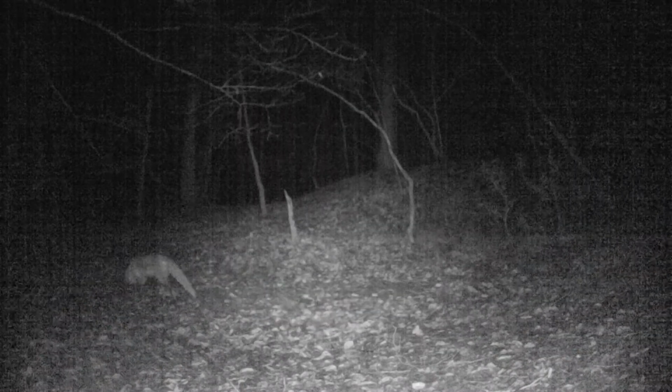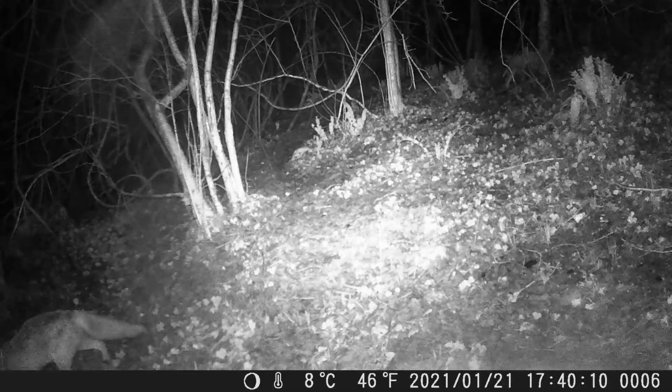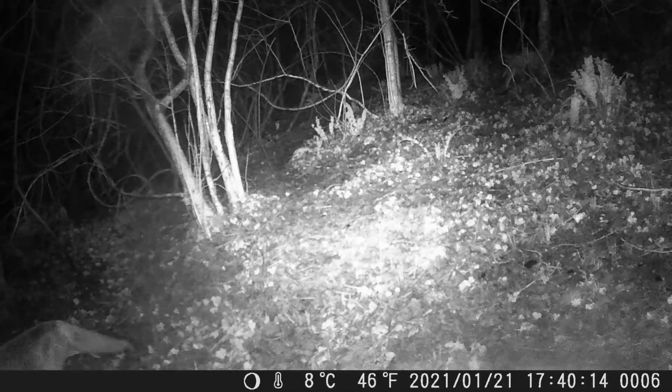Now you could say the red fox was able to keep a foothold here in the UK because of its ability to adapt to a wide variation of environments, and we're seeing a big increase in urban foxes as well, so they're incredibly adaptable animals, red foxes.